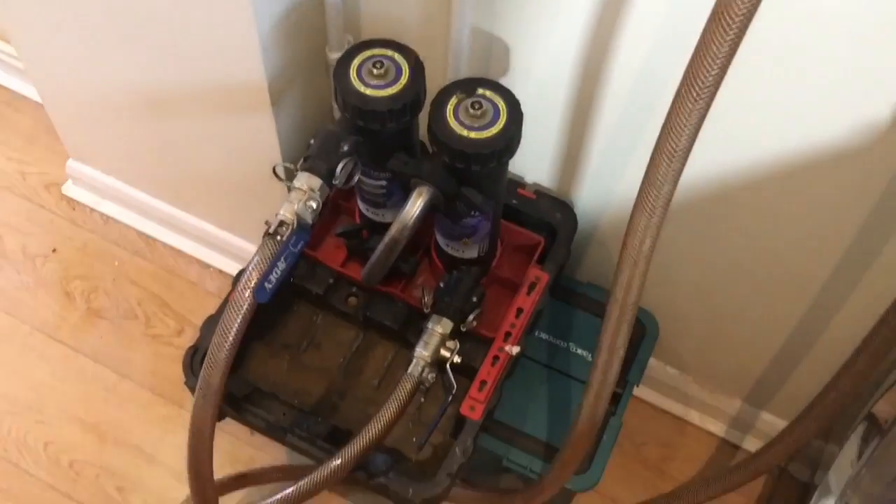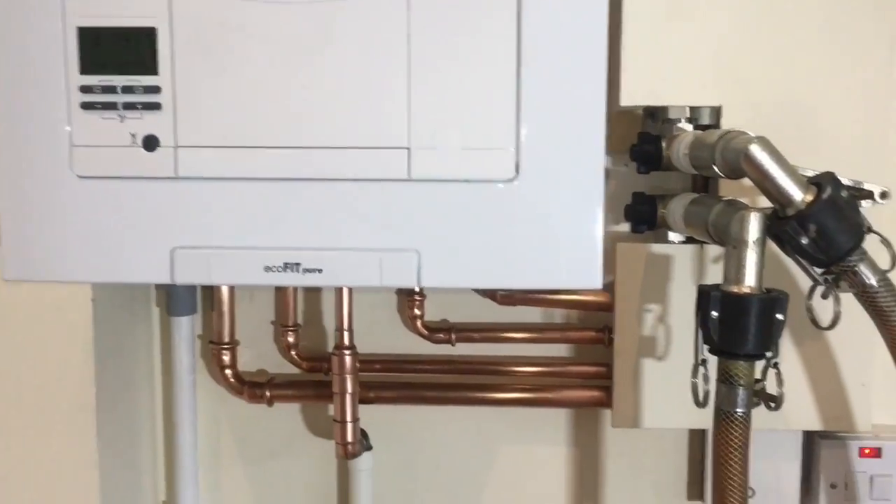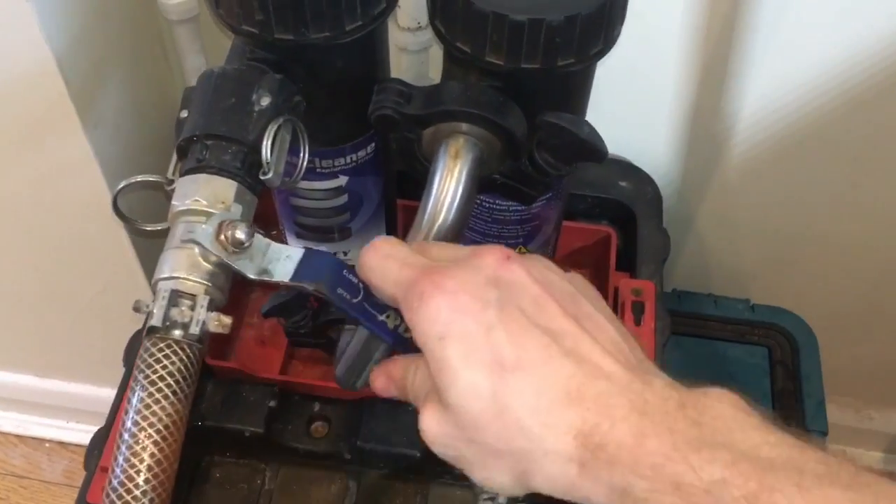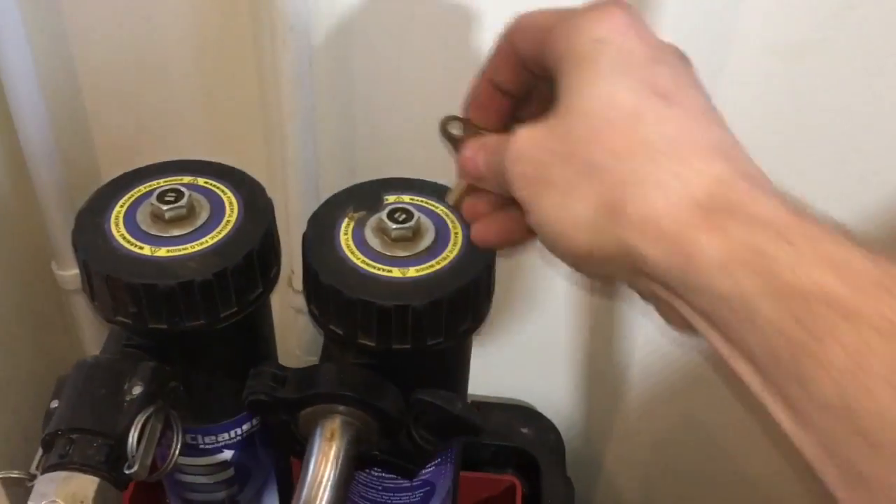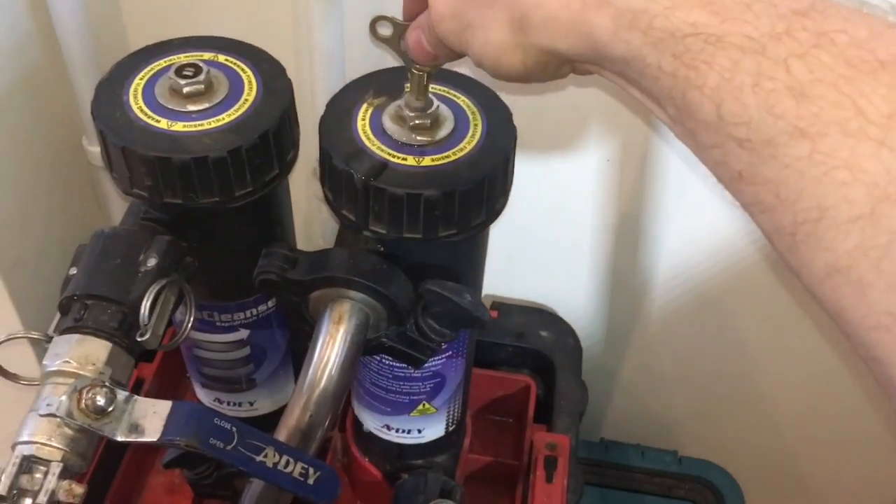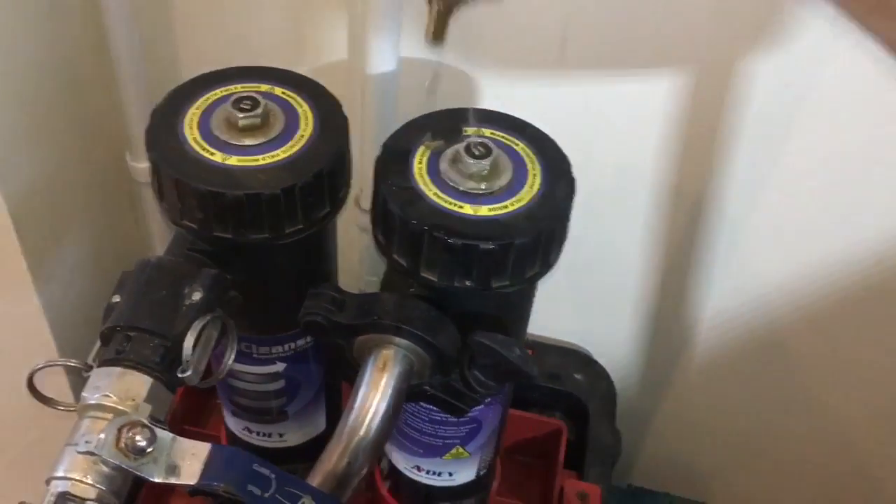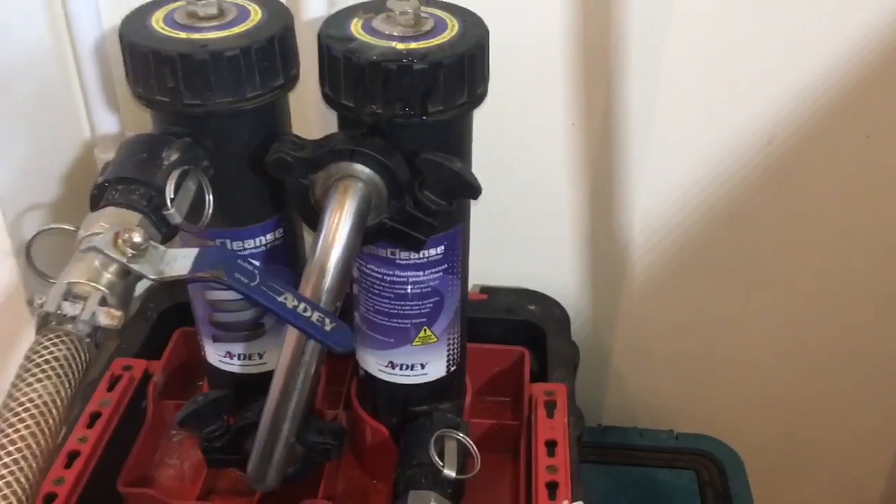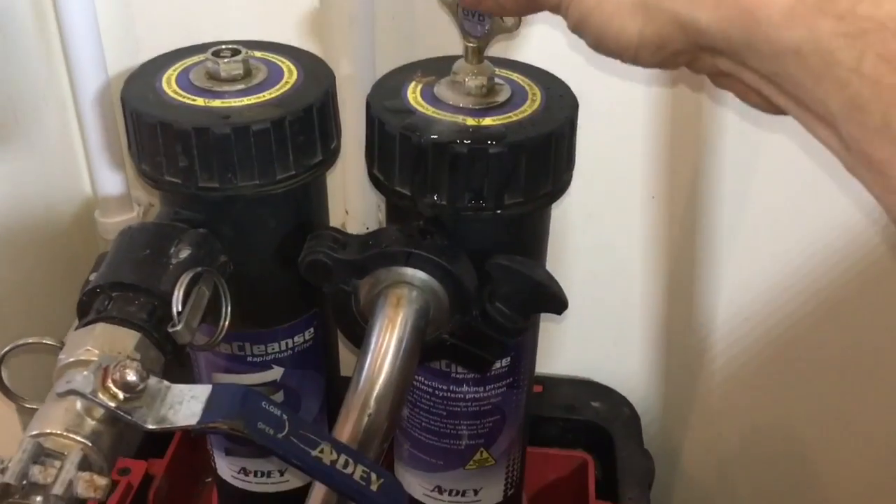Okay, so this has been on a little while now. So I've turned the heating off, and then we can isolate the Magnacleanse, and then you just have to vent it because it will be under pressure. See there. And it will be hot.